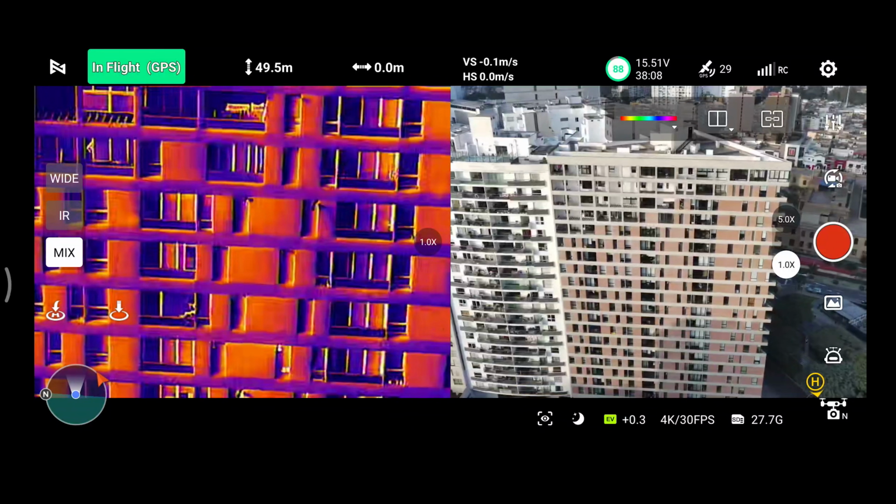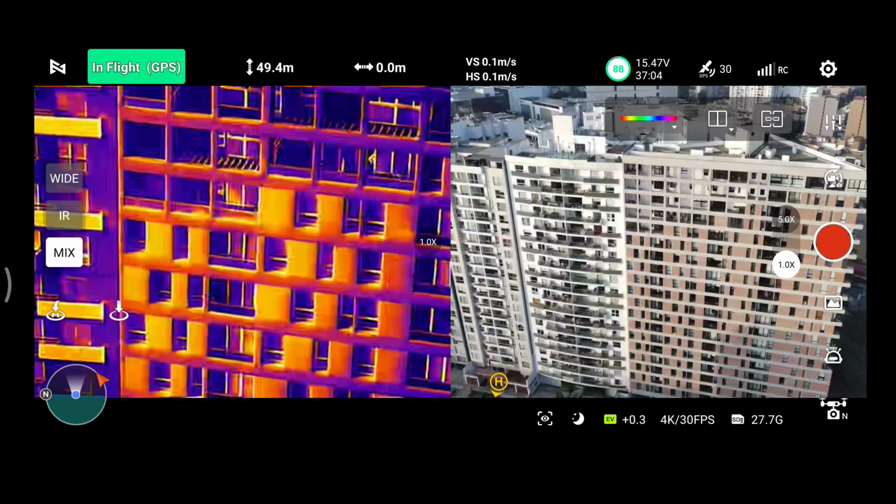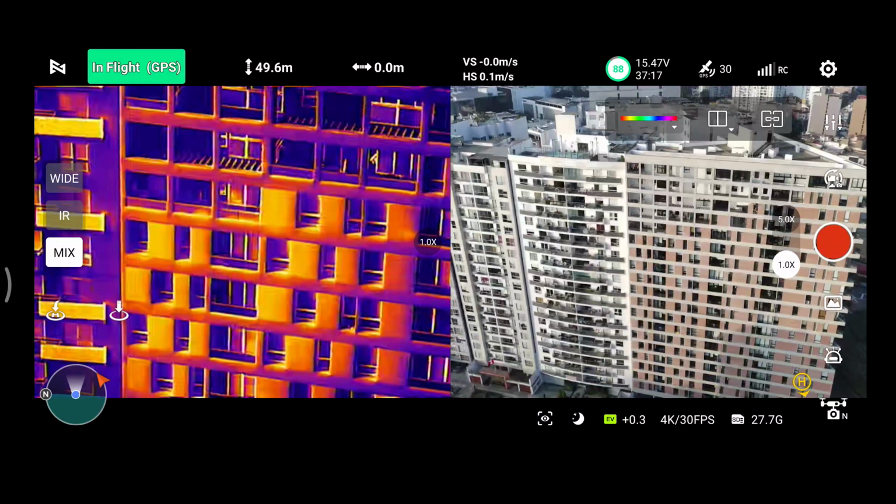As for the altitude, you can add another 30 meters, because it was launched from the top of the building, so it's 30 meters extra. And the software is counting the altitude from the takeoff.